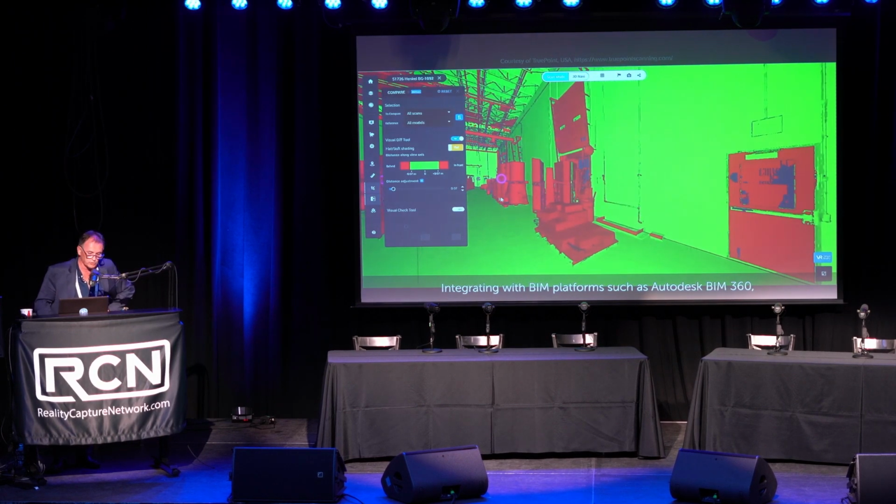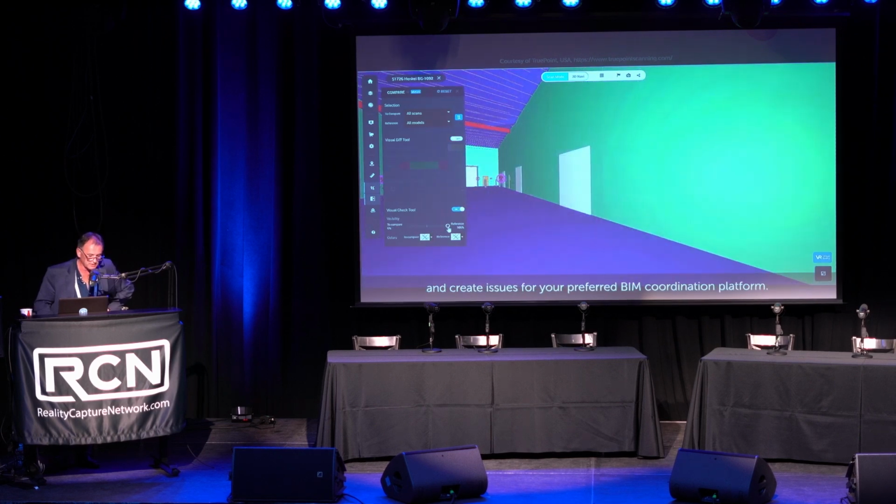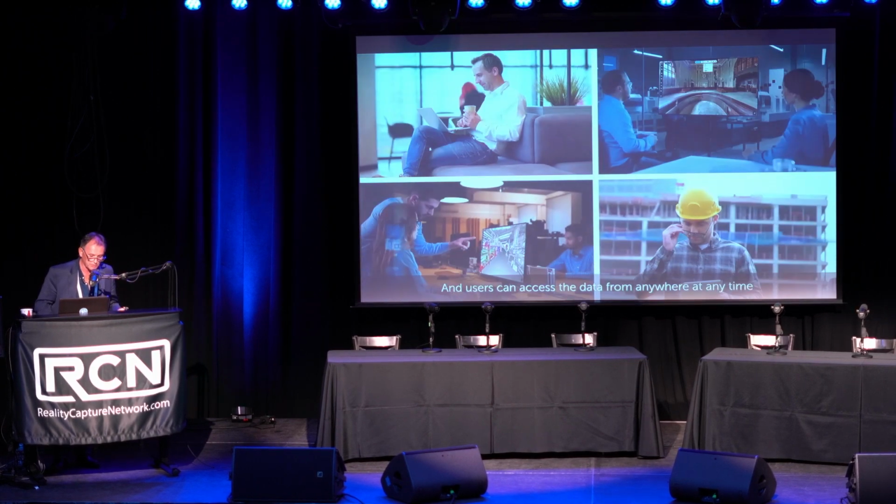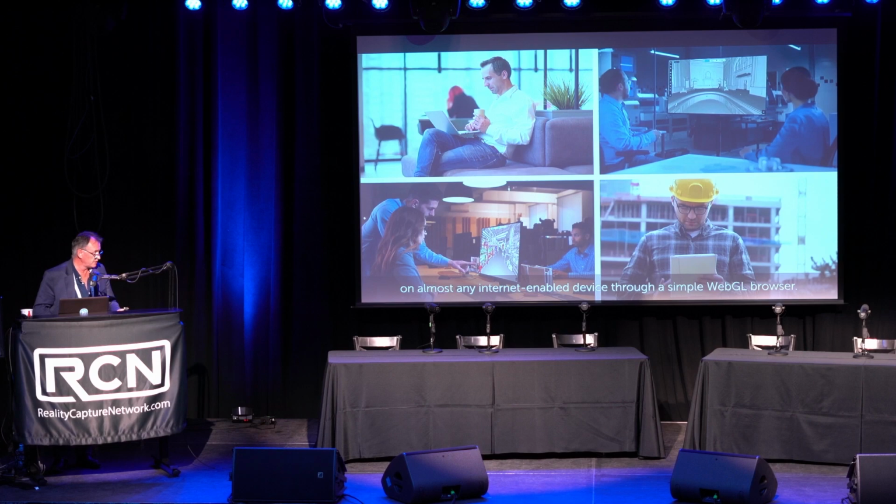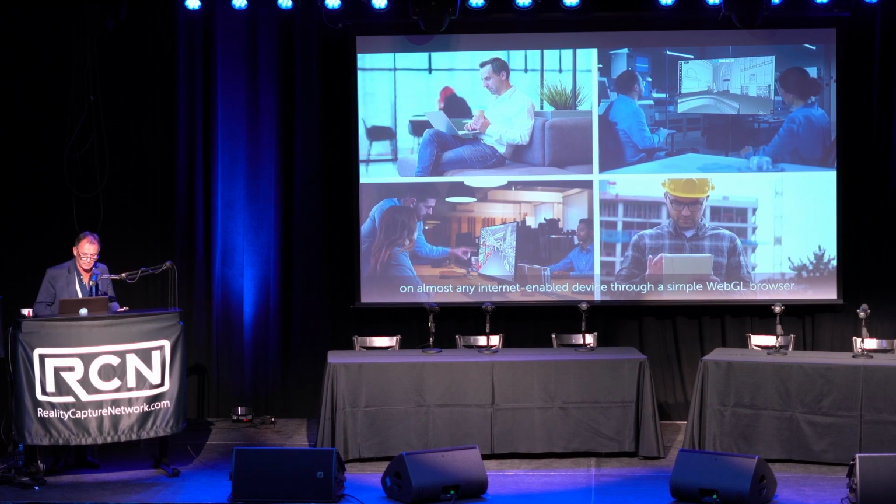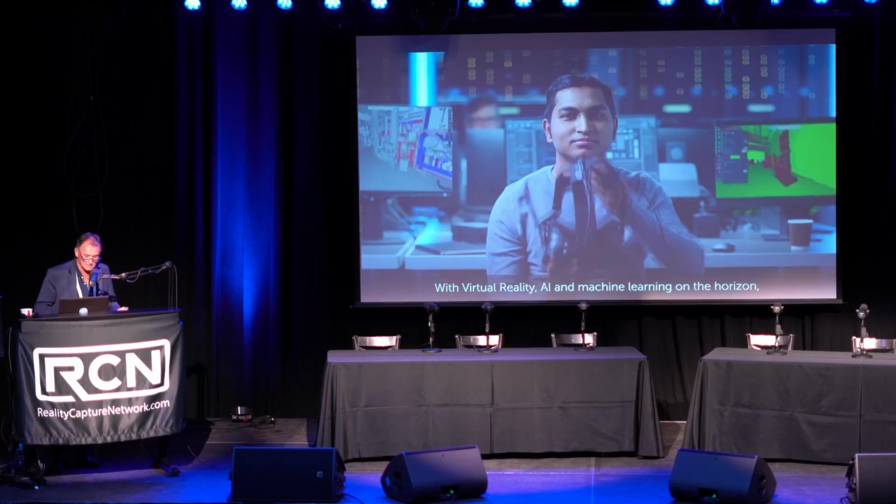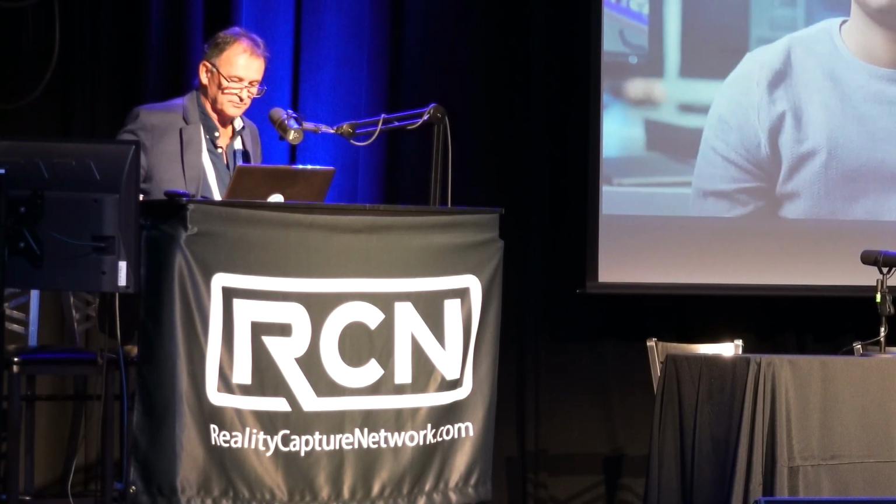And this is one of the cool features, a comparison feature between the as-built conditions and the BIM model or the CAD model, to be able to detect issues visually, document those issues, and then interoperate with your BIM platforms. So this is really what Cintoo Cloud is about. And now we are working on all other aspects like asset management, VR, AI, and things like that. So this is just the beginning.